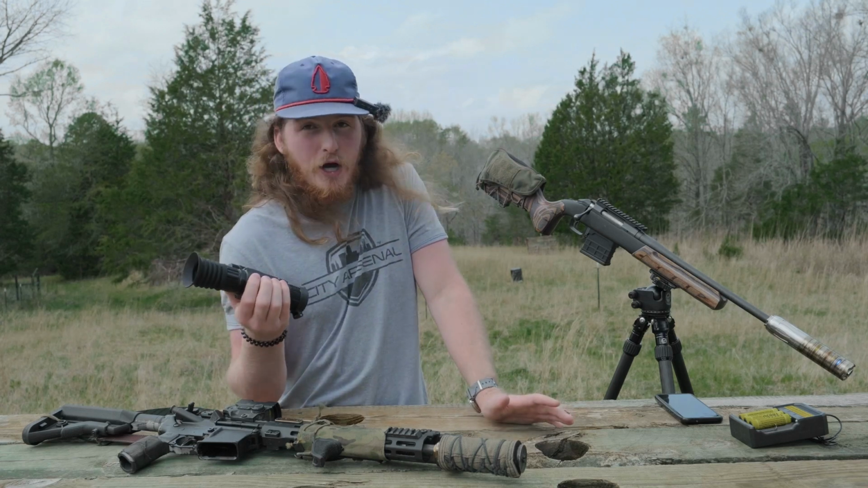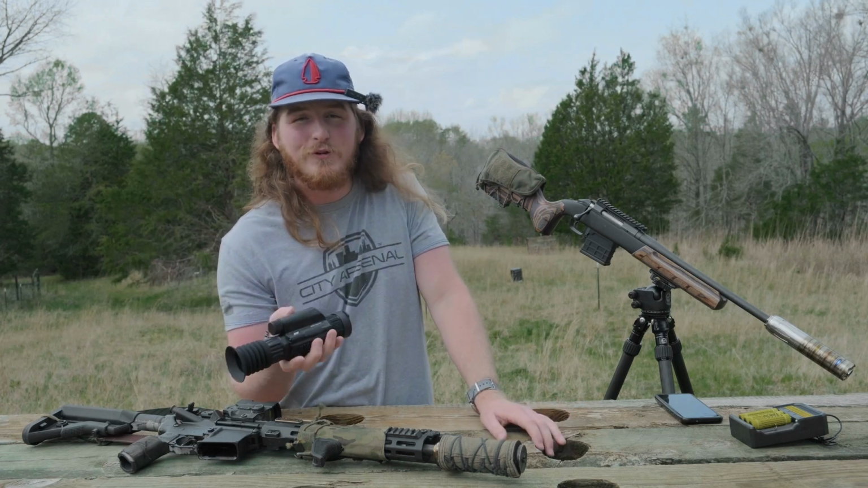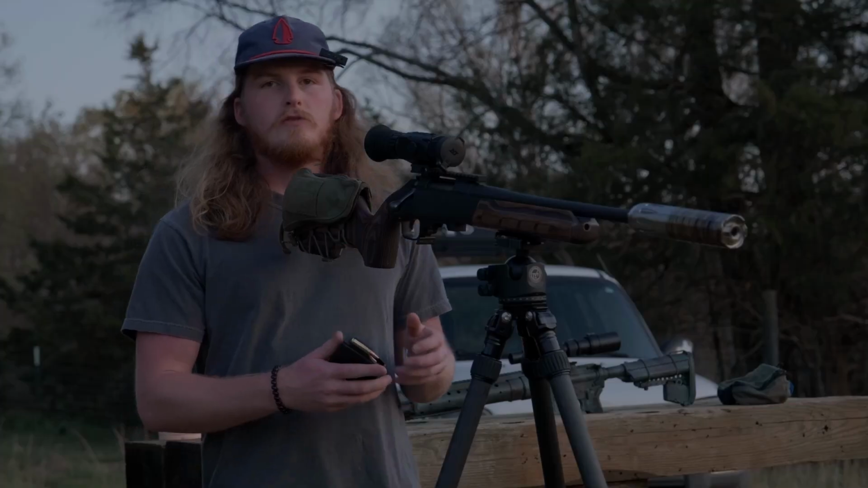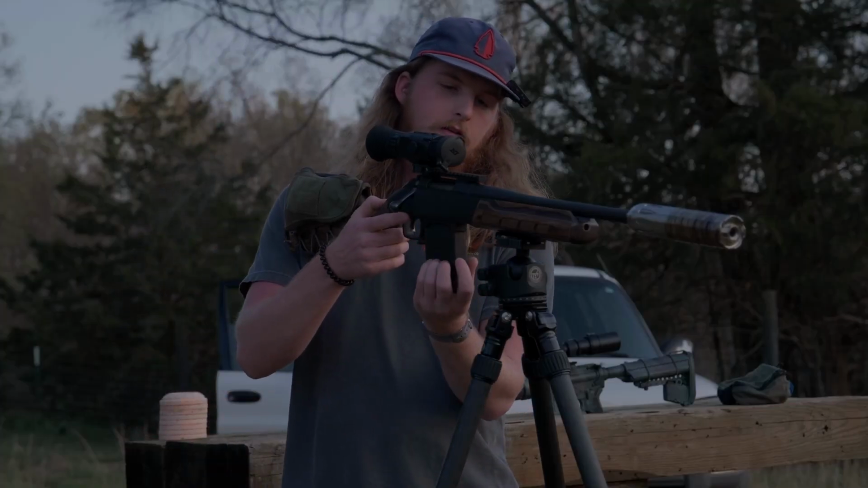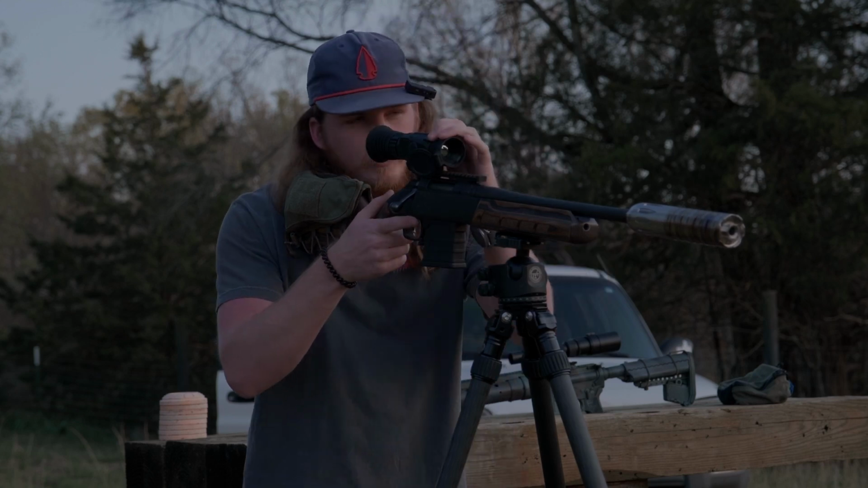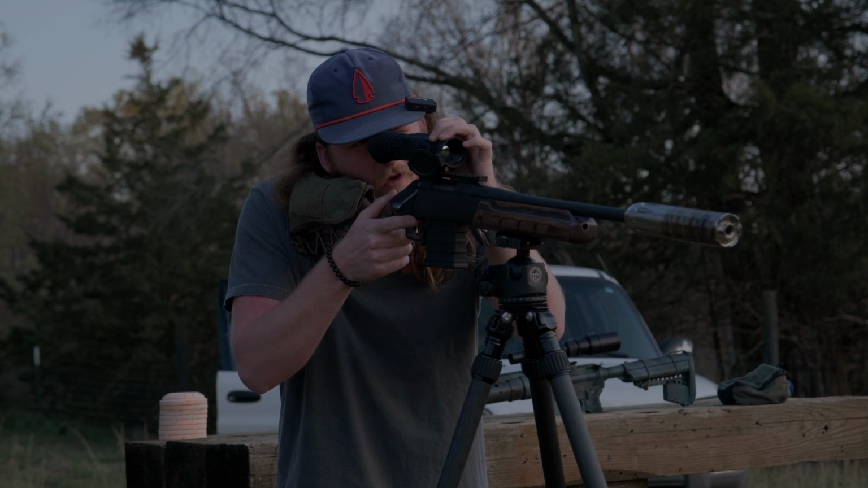To be able to pick up a bug flying around in the air is pretty crazy. But with that being said, let's go ahead and jump into some of the shooting footage. So now the rifle that I'm using is my Ruger American Ranch. This is chambered in 300 blackout. Let's get this bad boy turned on.